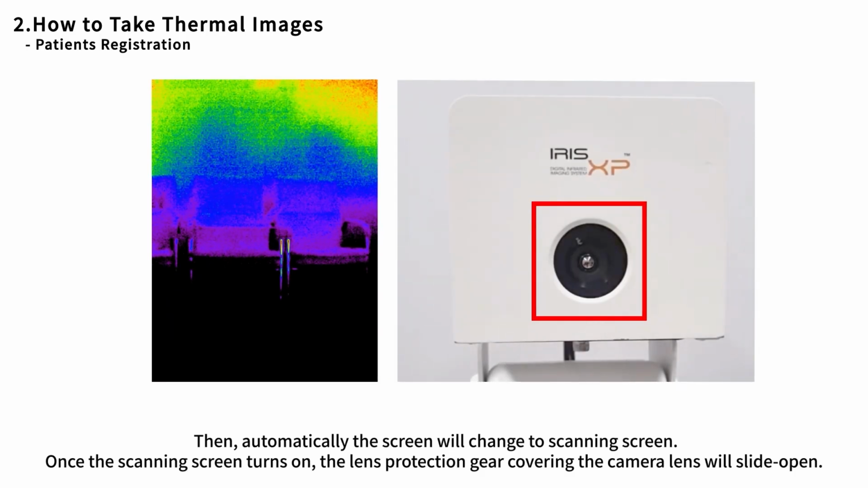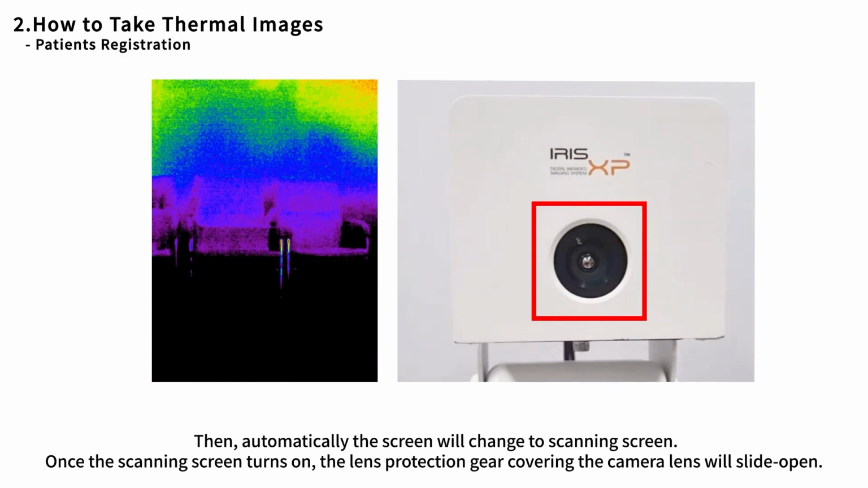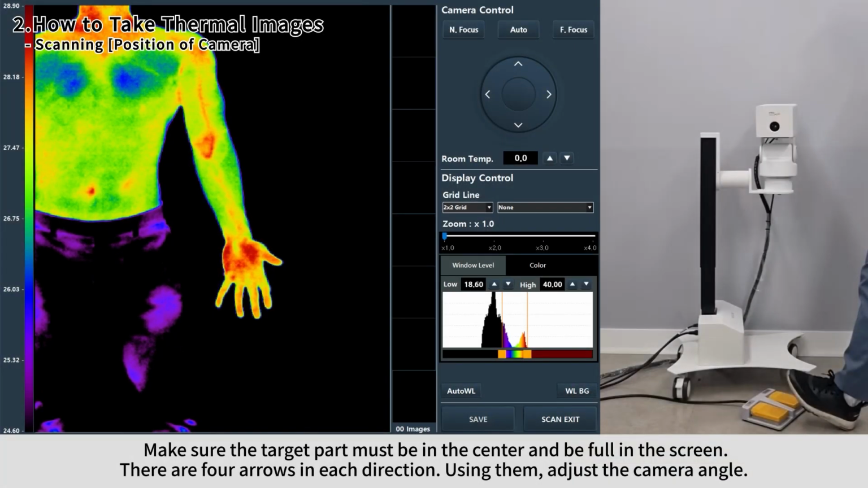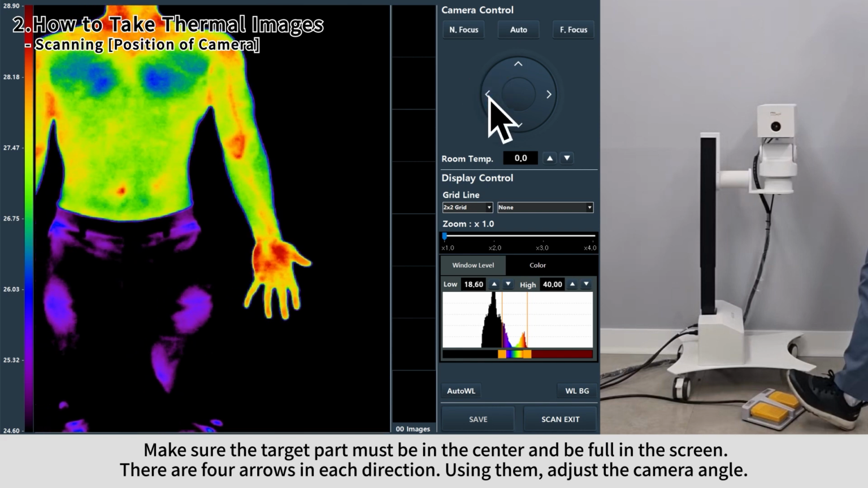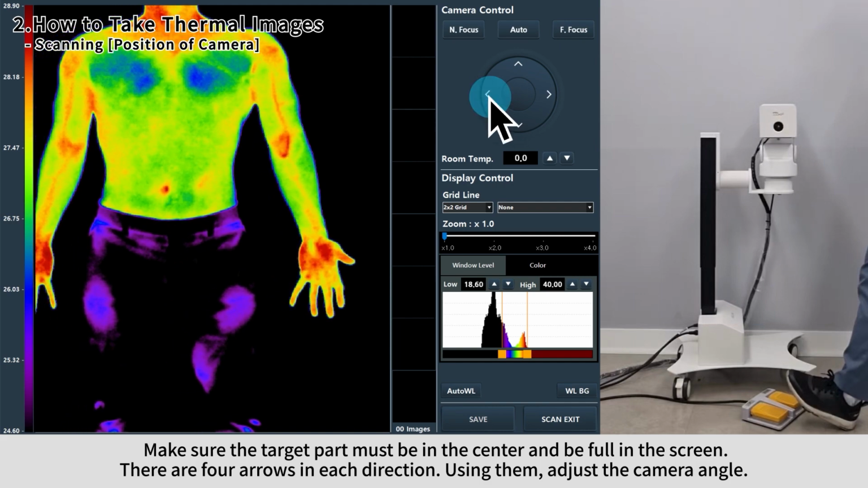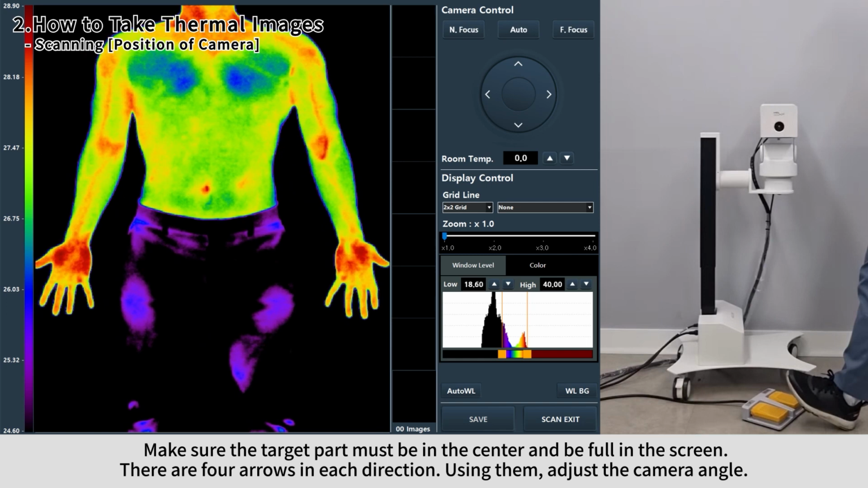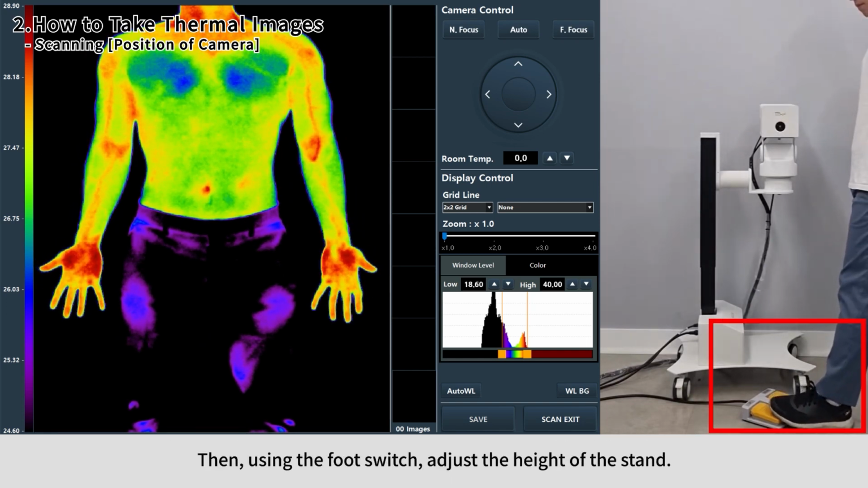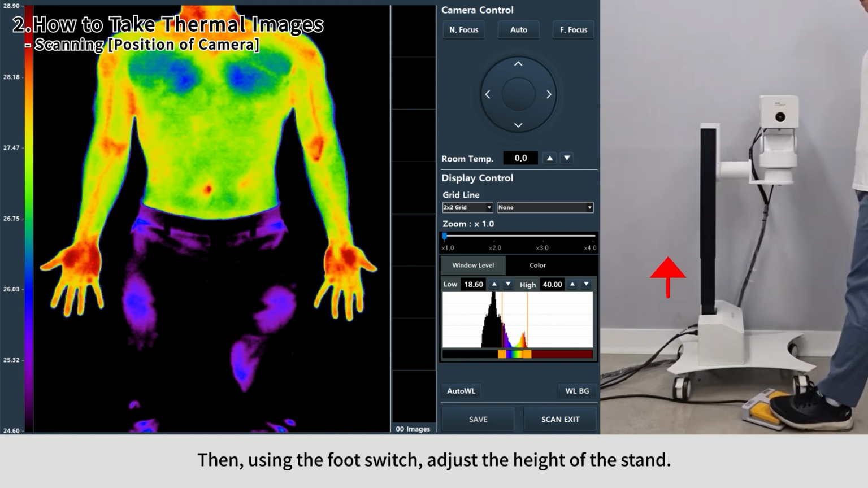Once the scanning screen turns on, the lens protection gear covering the camera lens will slide open. Make sure the target part is in the center and fills the screen. There are 4 arrows, one in each direction. Using them, adjust the camera angle. Then using the foot switch, adjust the height of the stand.